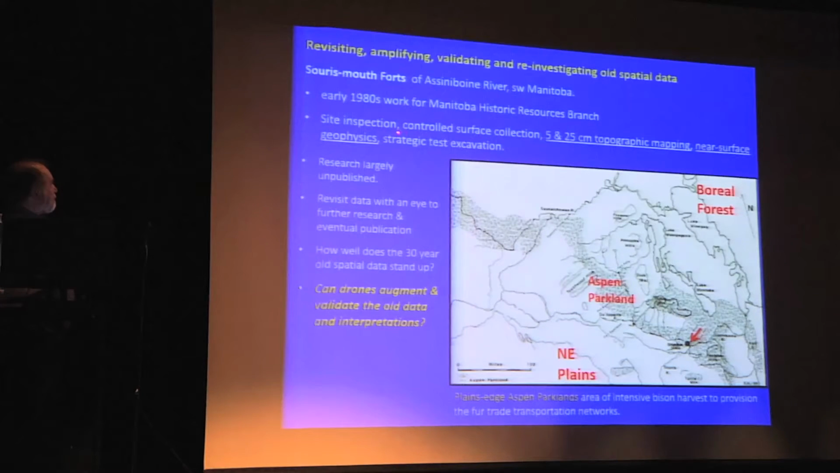So in the 1980s, my gig was to do a site inspection and documentation, do some controlled surface collection of the sites that were within cultivated fields, and also do a whole series of topographic and geophysical mapping work in order to investigate where the sites might be located in detail. Because it was government work, most of it remains unpublished 30 years later, and I've decided that the hell with it. I'm going to go back and reinvestigate those sites, publish the old data after I evaluate whether the drones can improve the quality of the work.